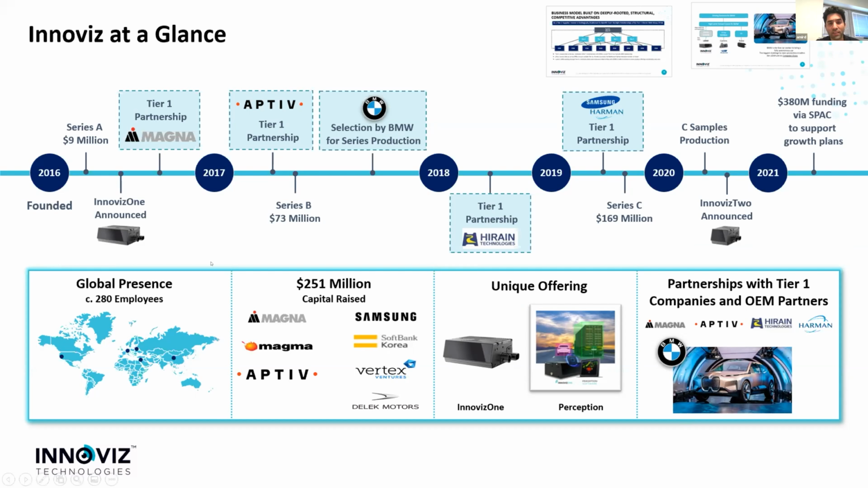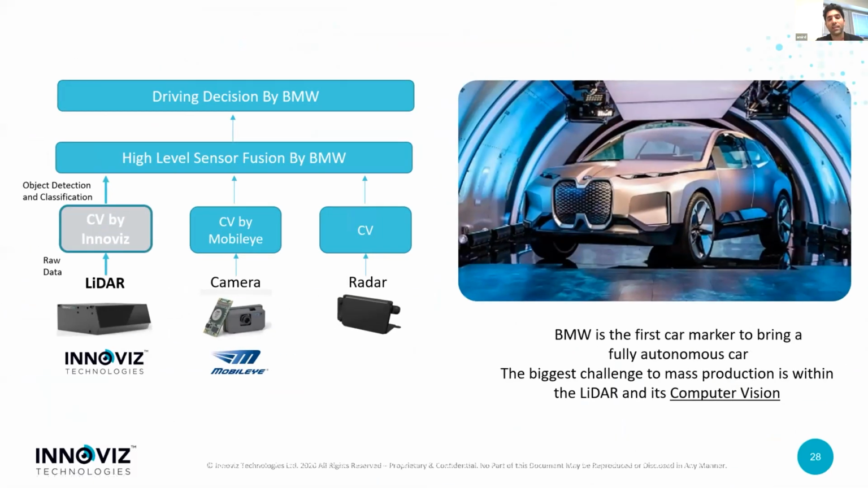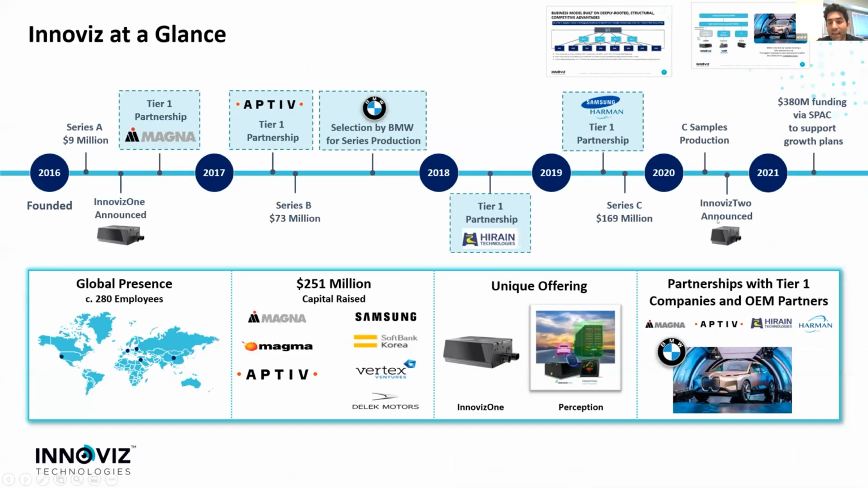Along the way, Innoviz partnered with multiple tier ones and got a design win with BMW, which is a leading car maker, as probably all of you know. And Innoviz will supply InnovizOne LiDAR and Innoviz Perception for the BMW L3 program. And lastly, Innoviz announced Innoviz2, which is an even lower cost, improved performance version of InnovizOne.